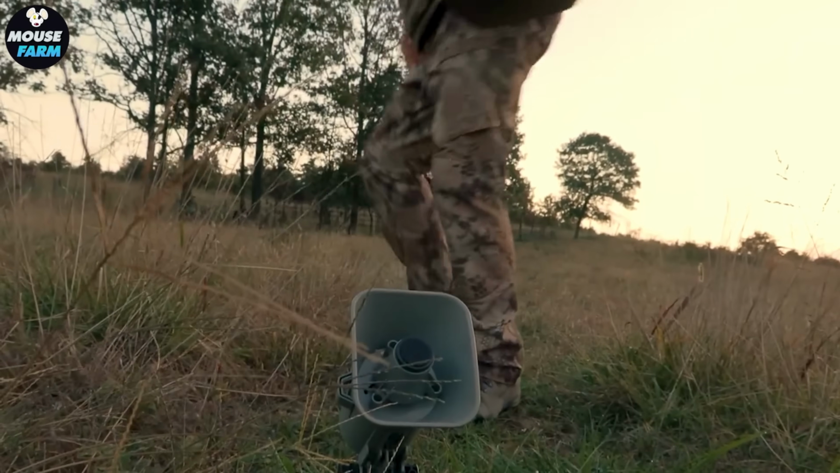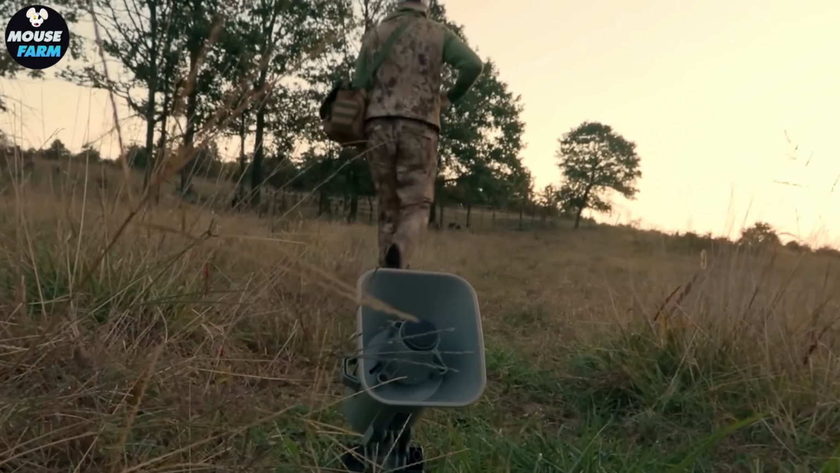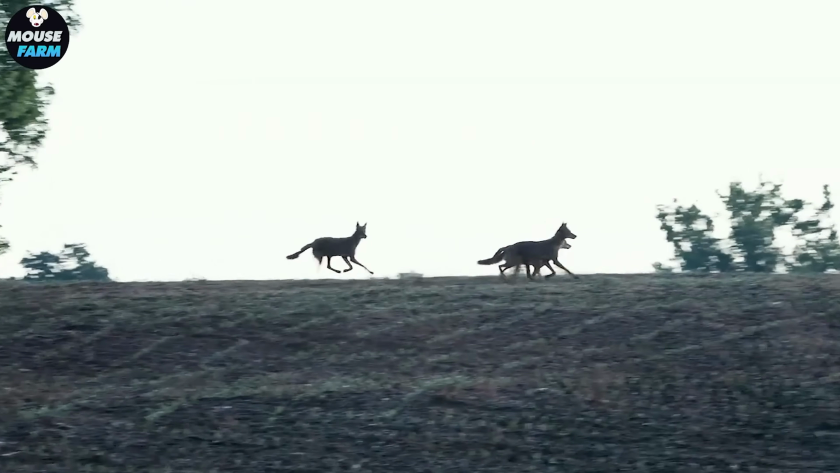Violating these boundaries will result in fines and revocation of hunting licenses.